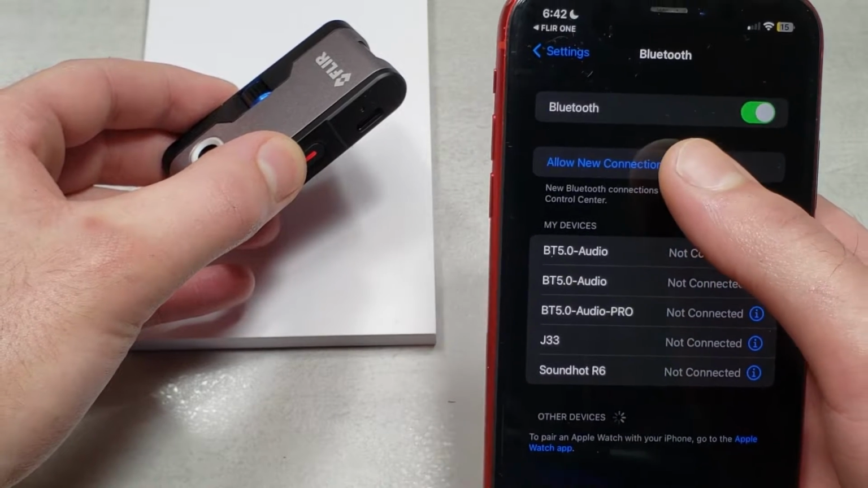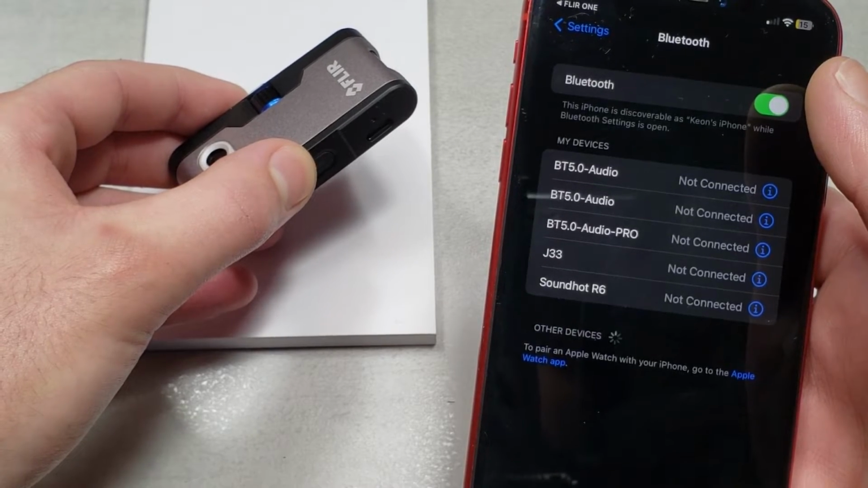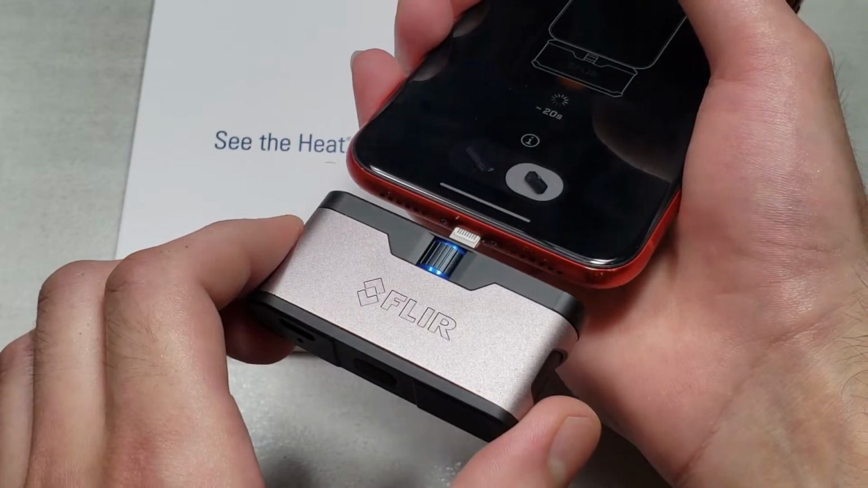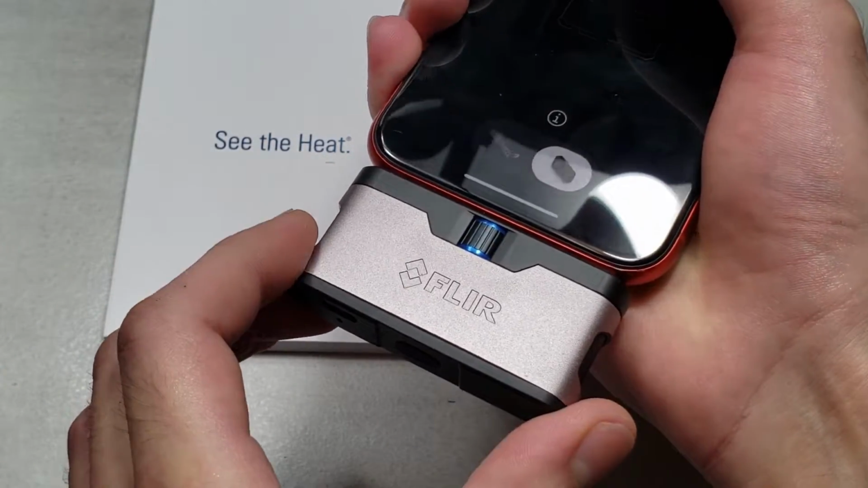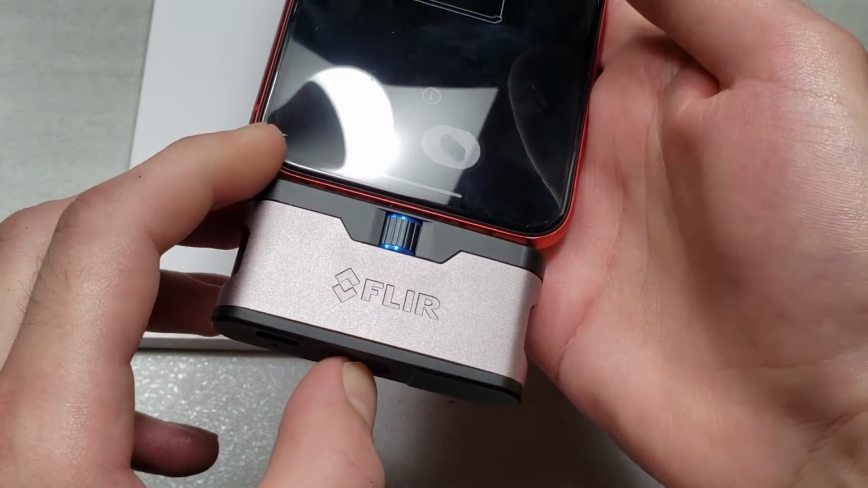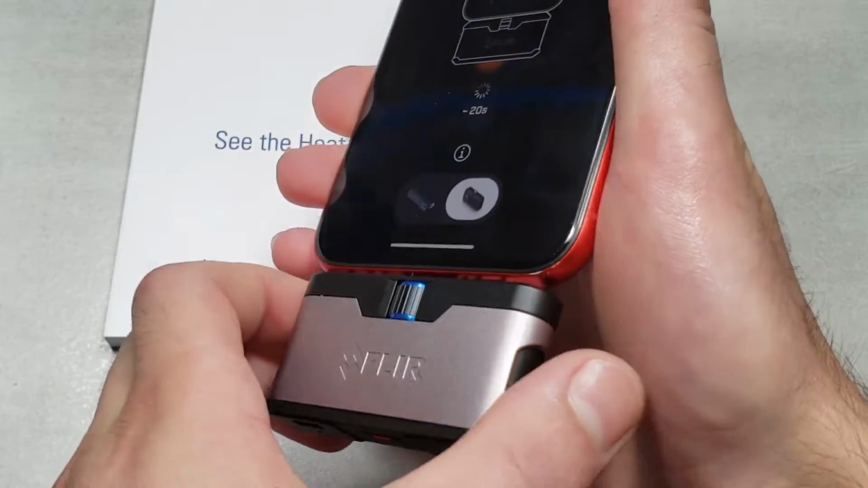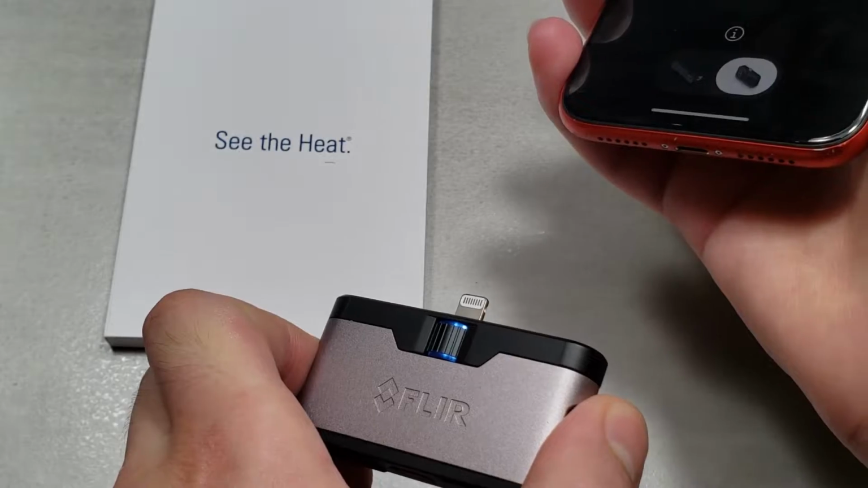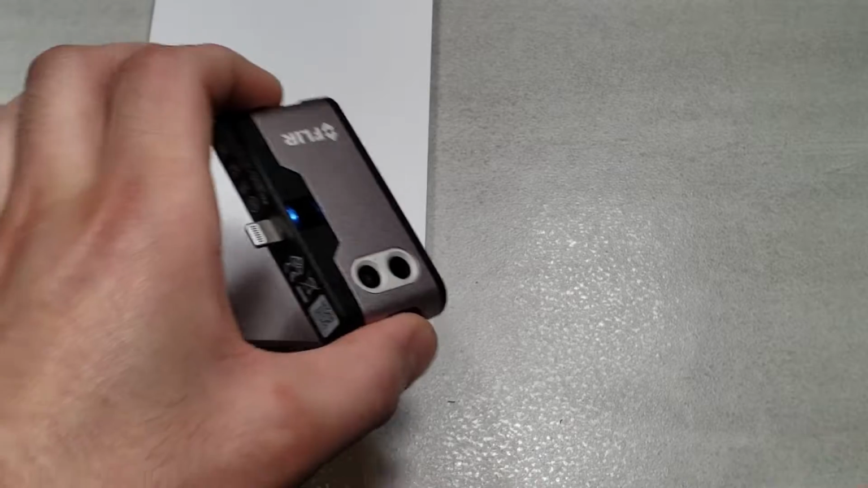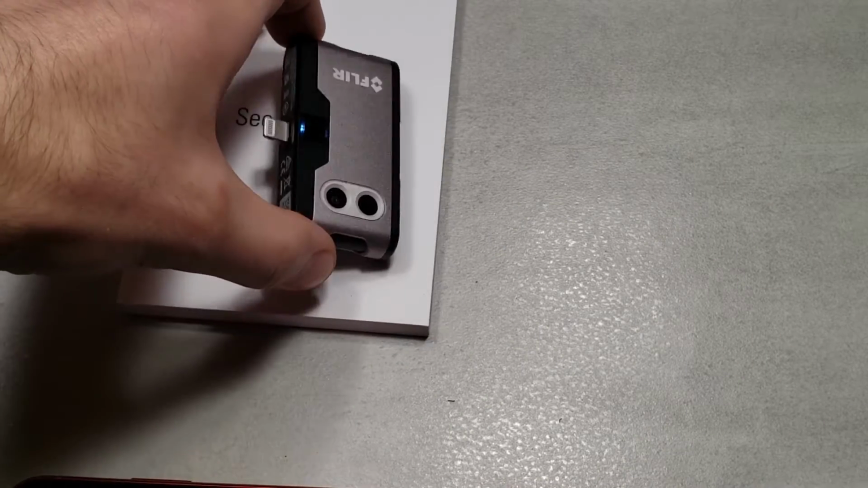Allow new connection. Does it want me to? Yeah, okay. And push the button. Yeah, I think it's low power. So we're gonna charge it. So I was right. They don't charge it to a significant amount before shipping. So I'm gonna charge it and come back once it's charged.